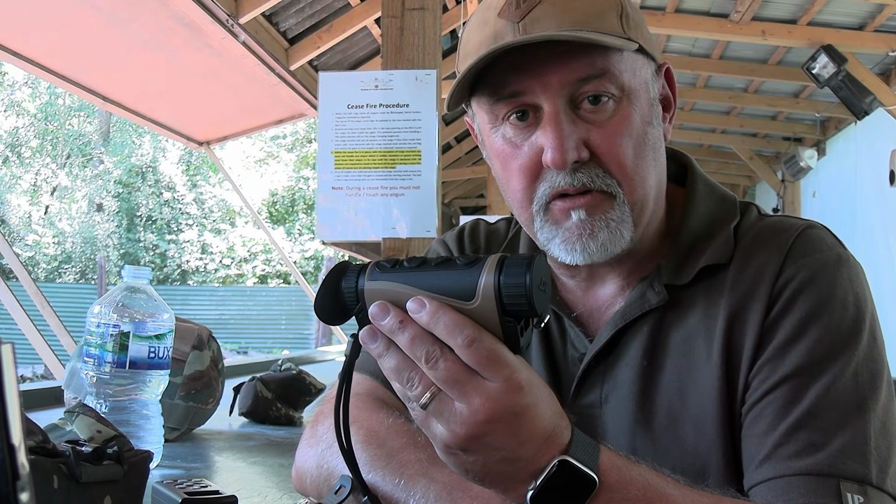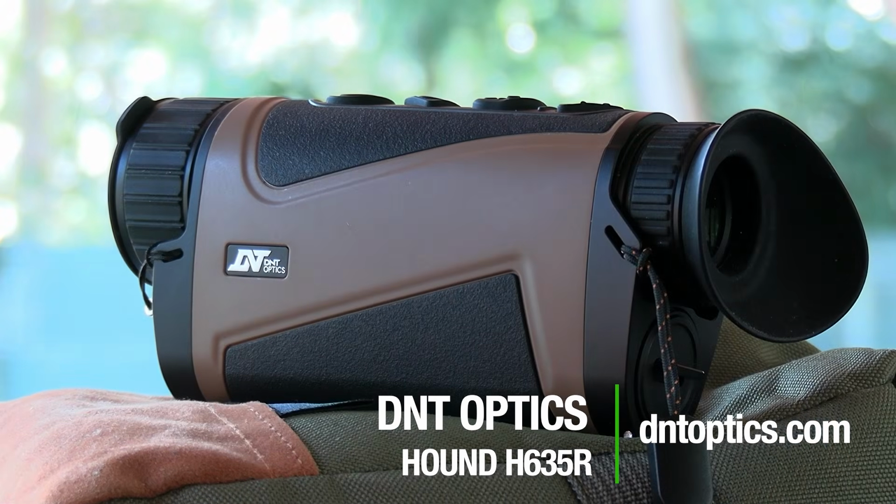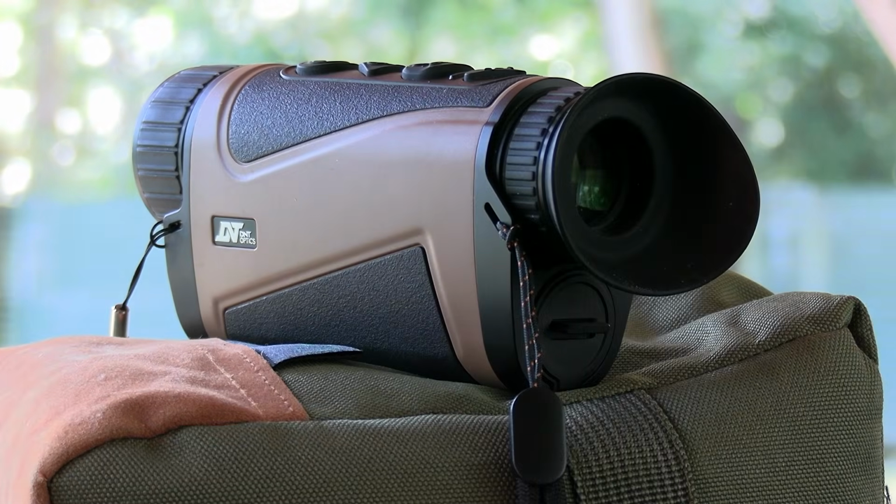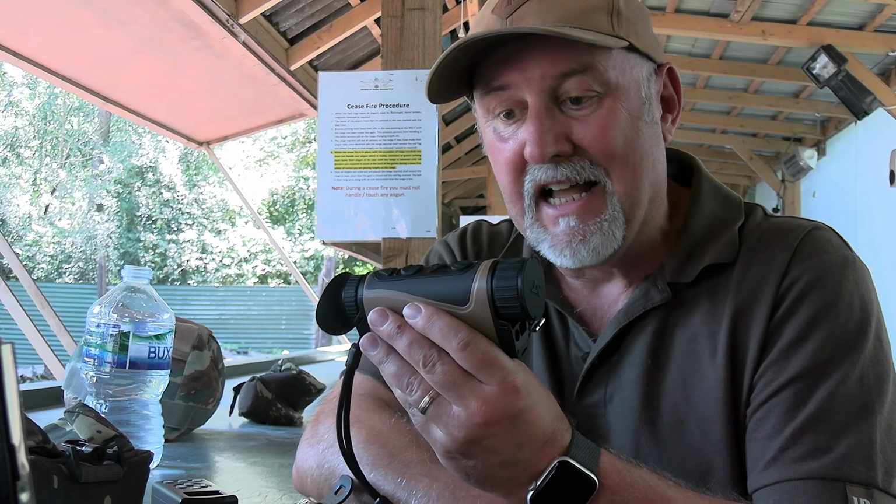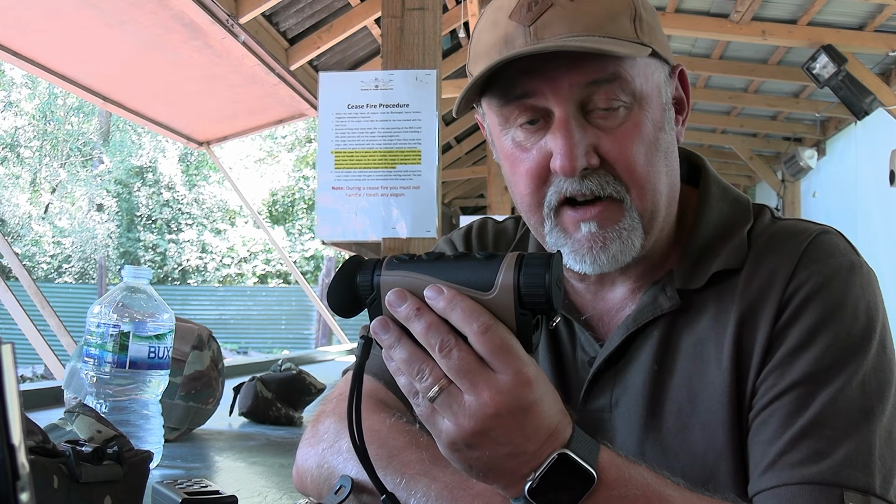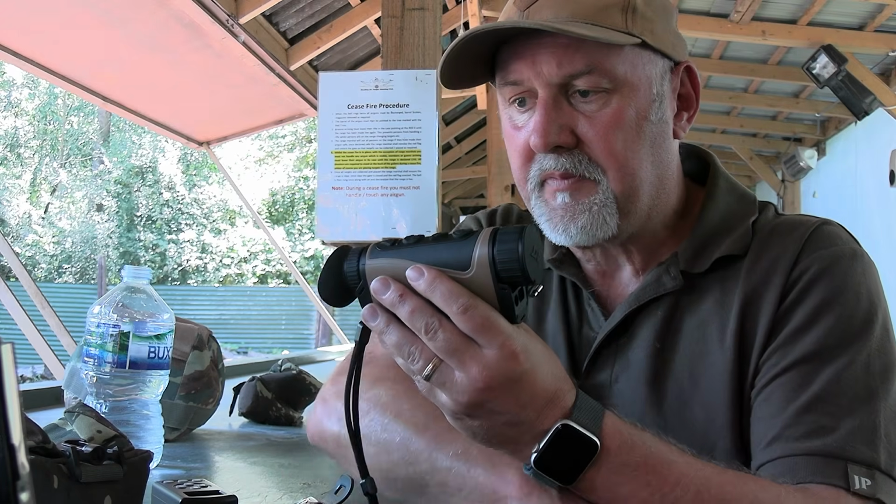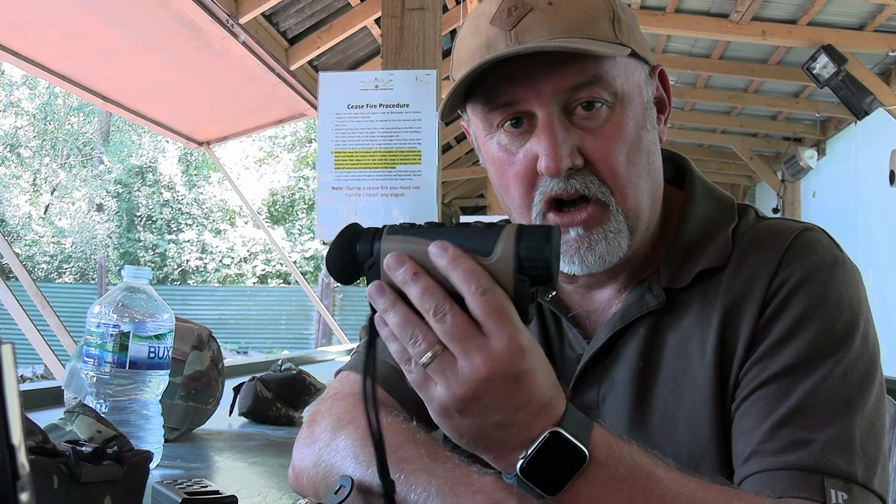Now the DNT Hound H635R fits into that category really comfortably. It's priced at £1,499.99, and if that's a little steep, there's the H325 model, which is priced at £899.99. That cheaper version has a slightly lower spec resolution sensor. It's a 384 sensor with a 25mm objective lens on the front, and that compares to a 640 sensor and a 35mm lens on the Hound H635R.